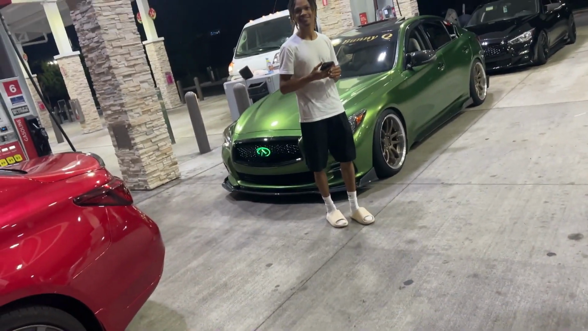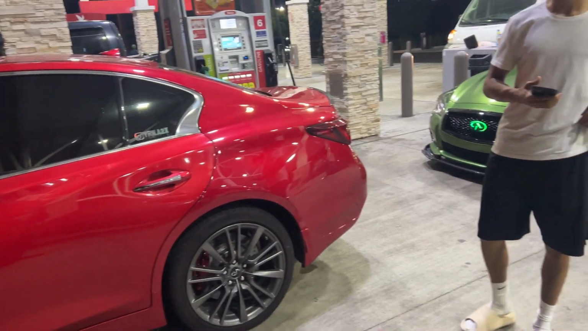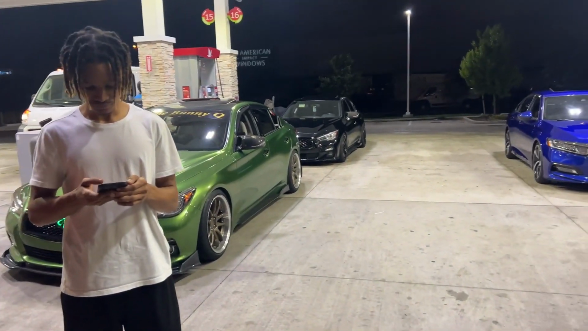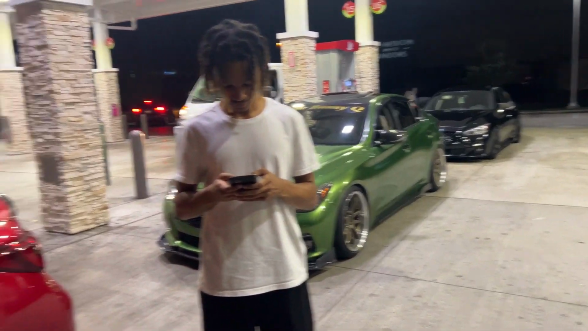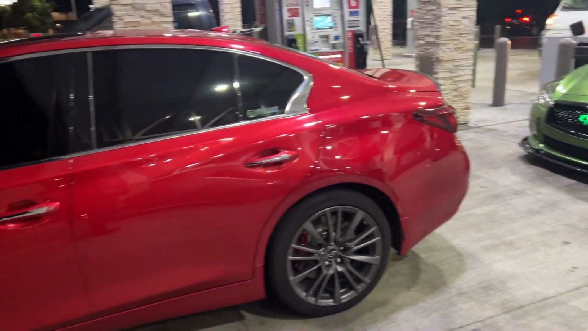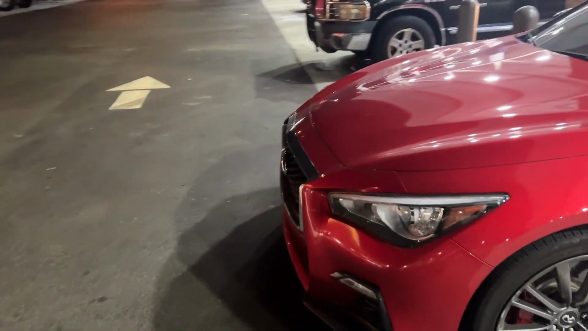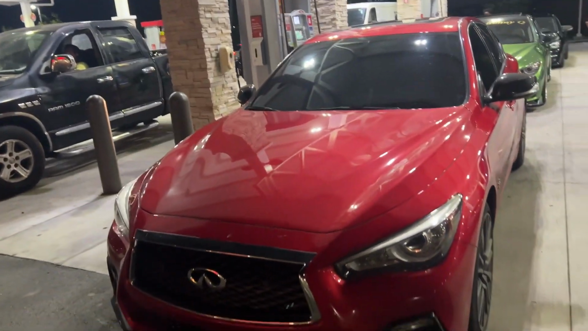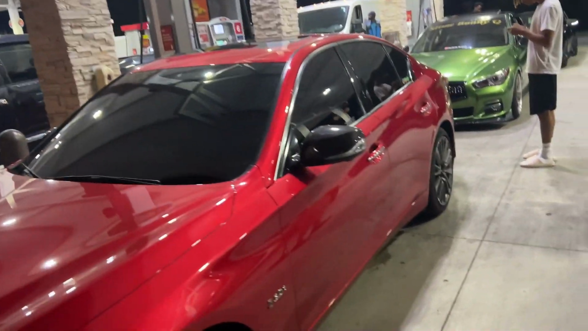I ain't gonna lie. If I knew I was getting Infinity, I would have got a red one or a blue one. You know that, right? When I got my car, I wasn't supposed to get my car. I went for a Scat Pack at that time. But if I knew I was going to get it, I would have got the red one or the blue one. The red one really, like, if you know me, favorite color red. I got to get my front windshield back, like my tints. I missed the front windshield tint is a must.